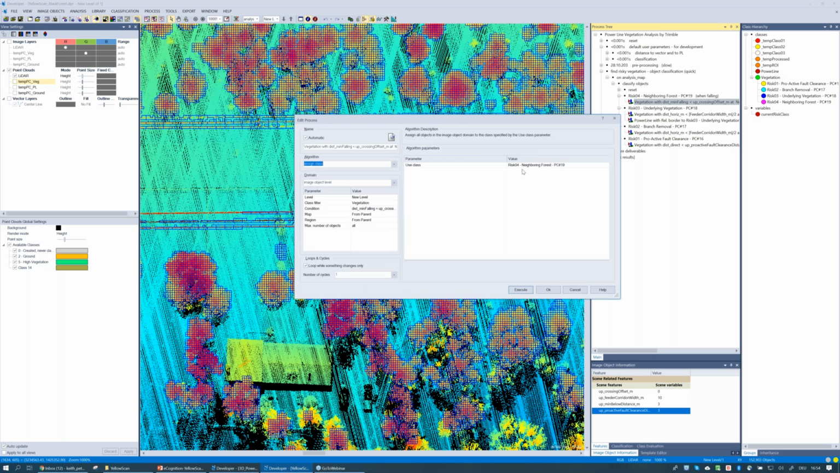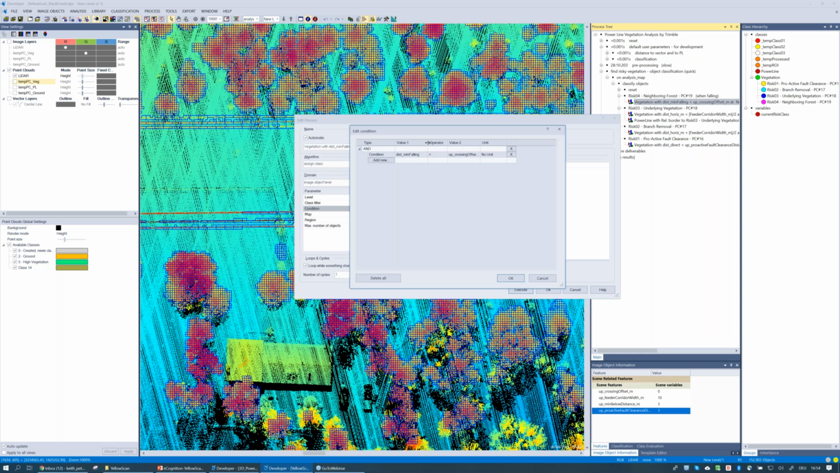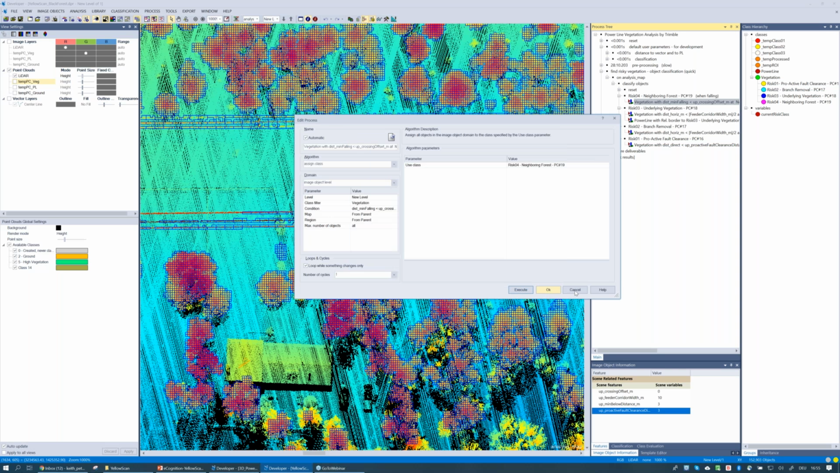How is he classifying this neighboring forest class? So I can open up the condition here, and again, it seems a little cryptic given the abbreviations we're using for the variables. But what we see is we're using variables here and mathematical formulas within the variables. So we can use that for our class description.